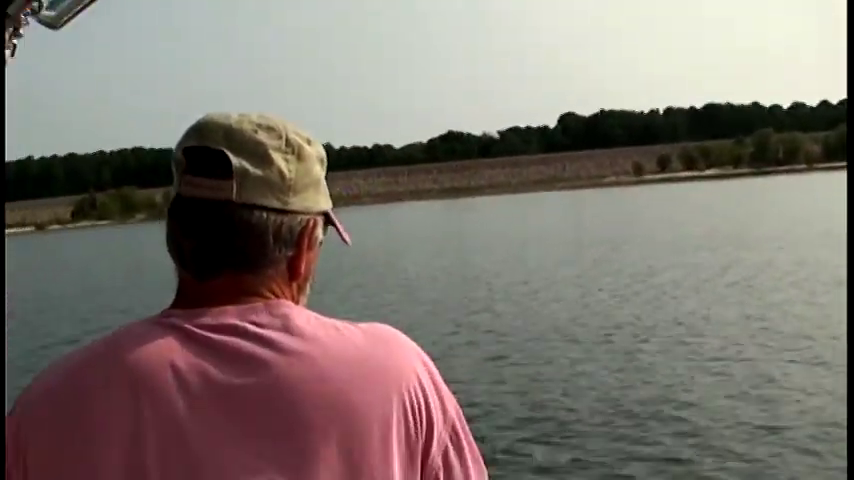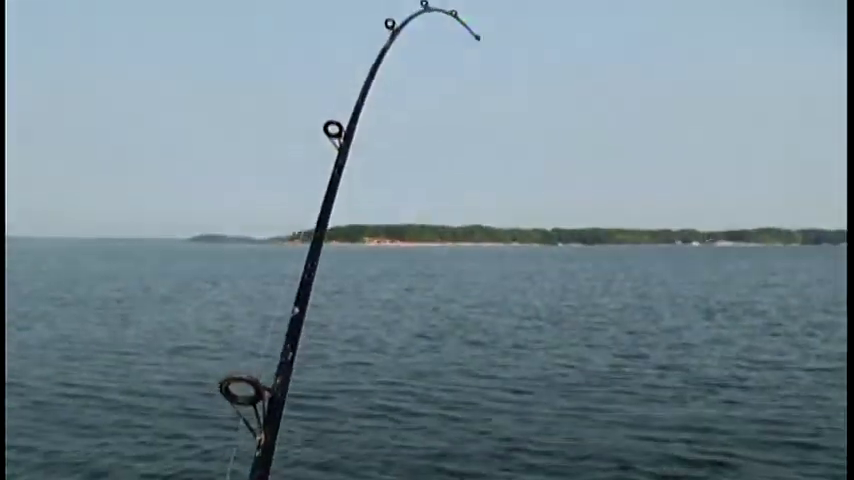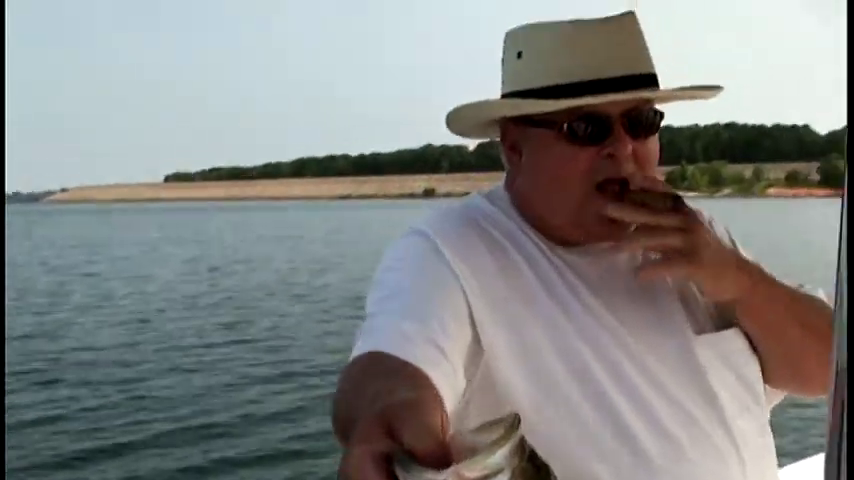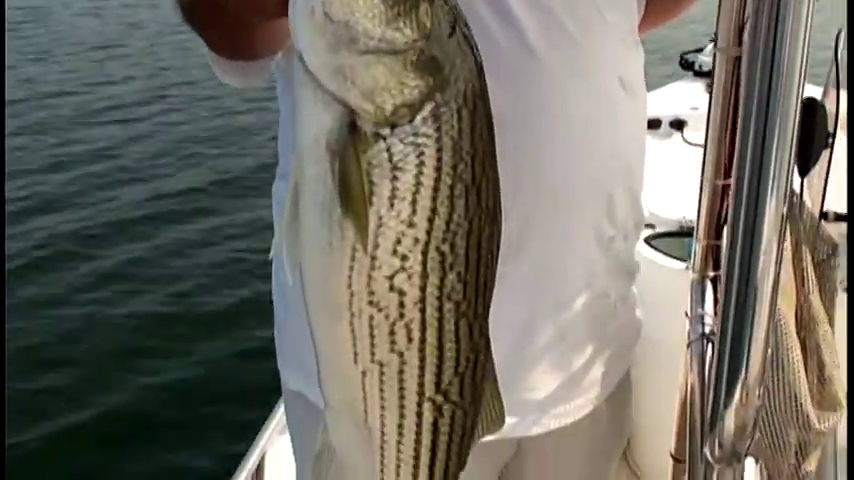I get lucky every once in a while. Let's see, he got one. This one's going. Not bad, a little summertime striper on Car Lake, right? Good job. Some of the nice baits Greg gets right there.